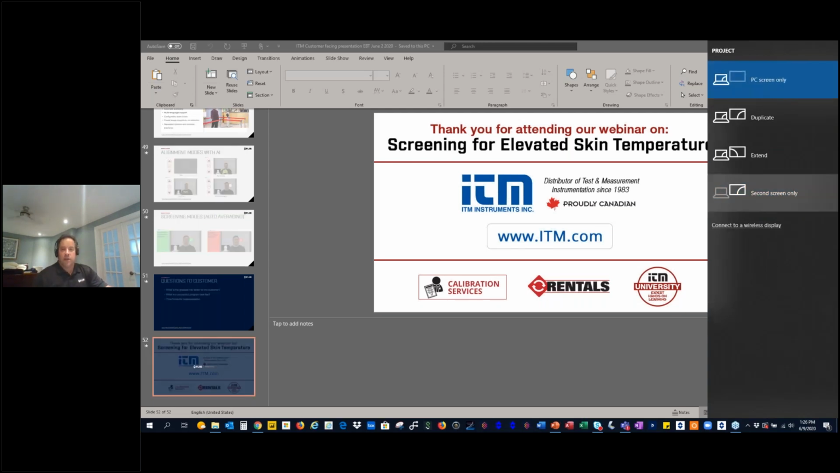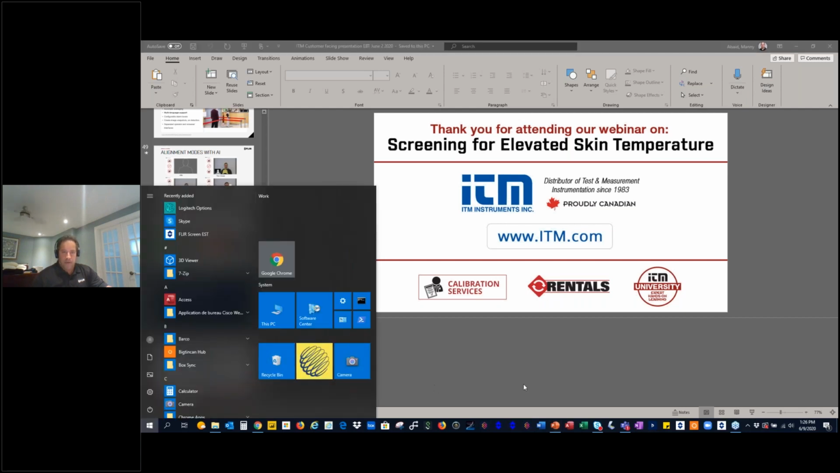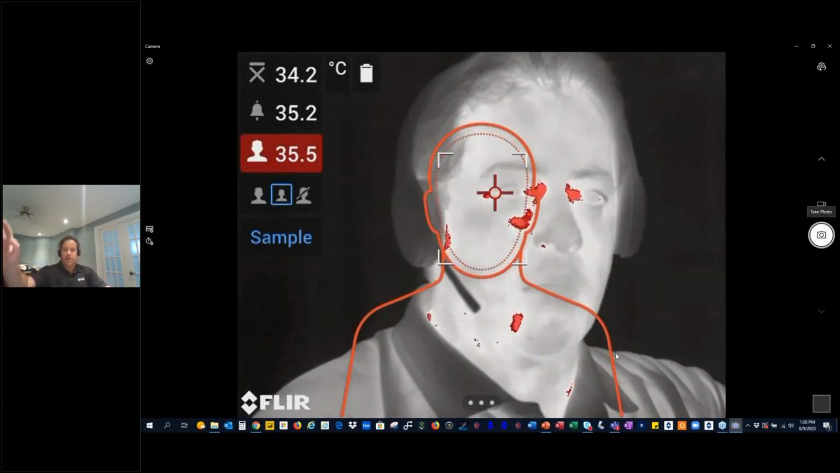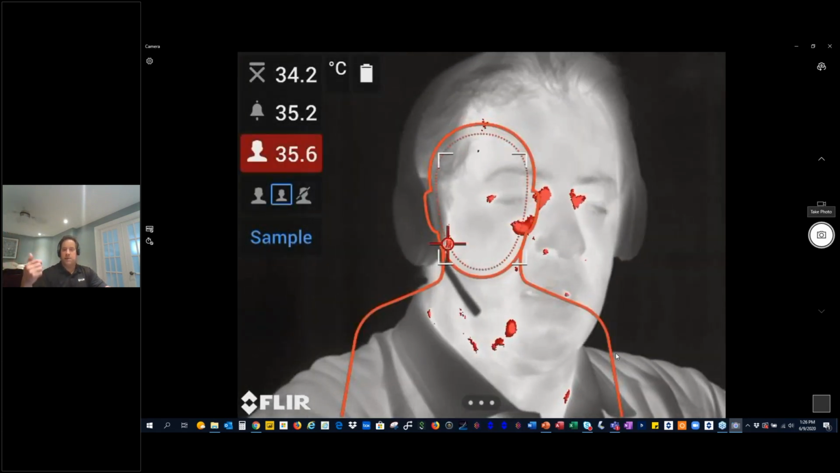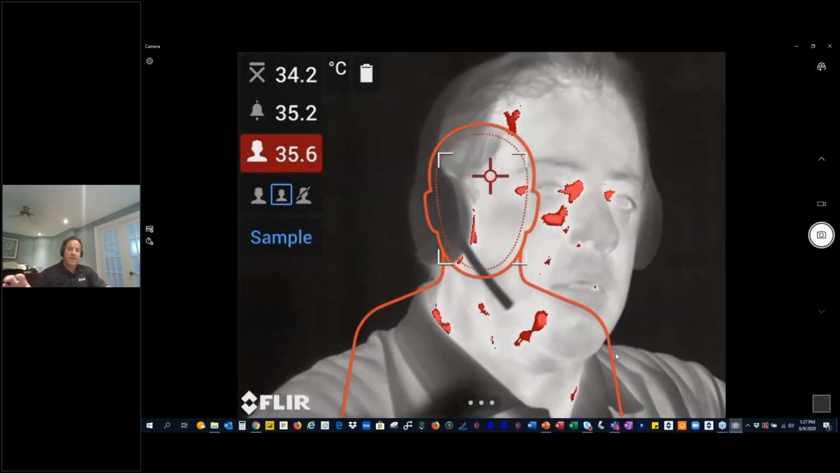I have a camera connected to my computer. It's the T840 model. In regard to the screening mode, our camera has a mode built in the E75, E85, E95 that allows you to create an averaging method.